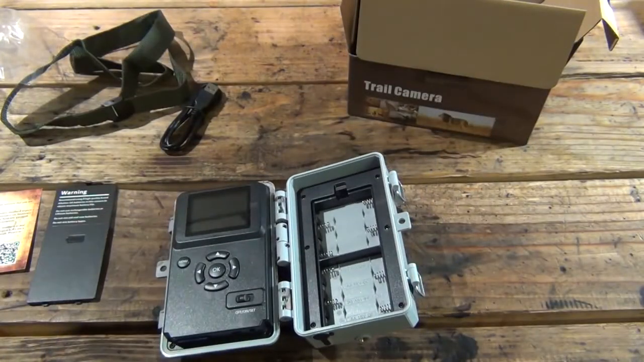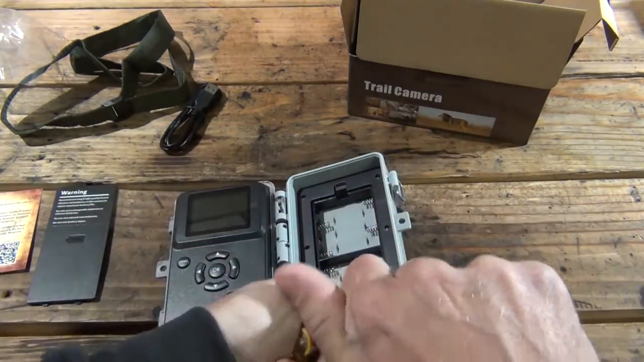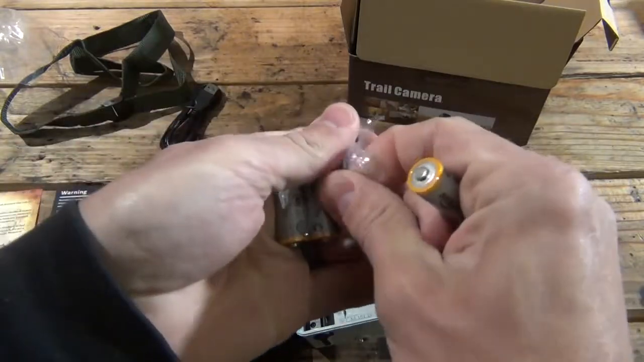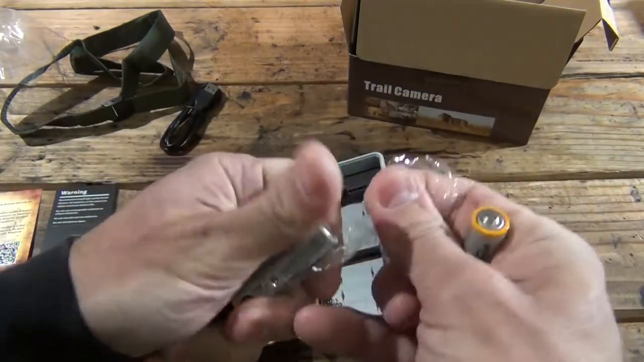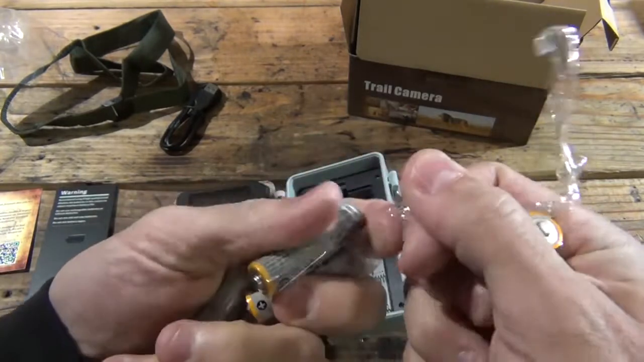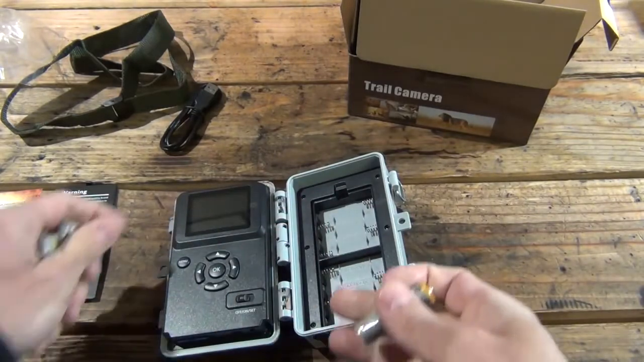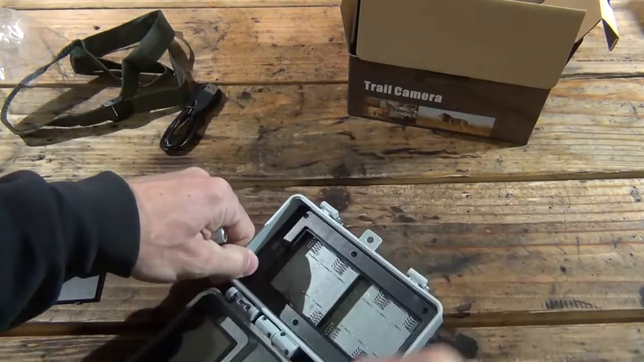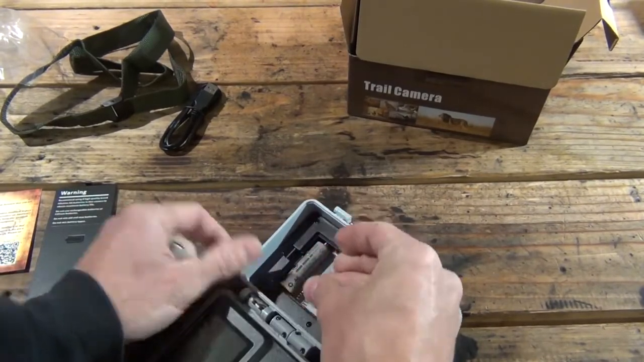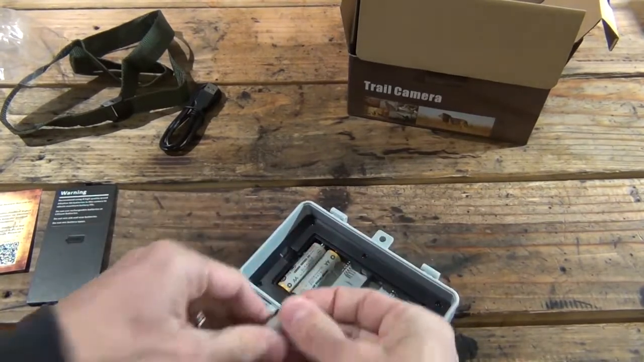So I'm also going to open up 8 batteries. These are brand new AA batteries here. So we'll get these brand new batteries in here, and once I get these batteries in, we're going to take a look at the interface of the camera a little bit. We'll go through the settings a little bit, and I'll show you a little bit about the camera. So let's go ahead and stick some of these in, make sure it's in the off position. So there's 1, 2,